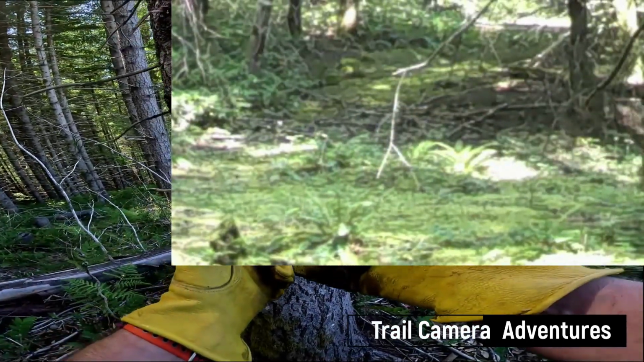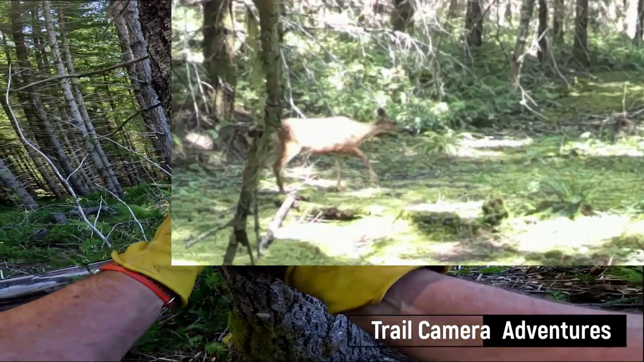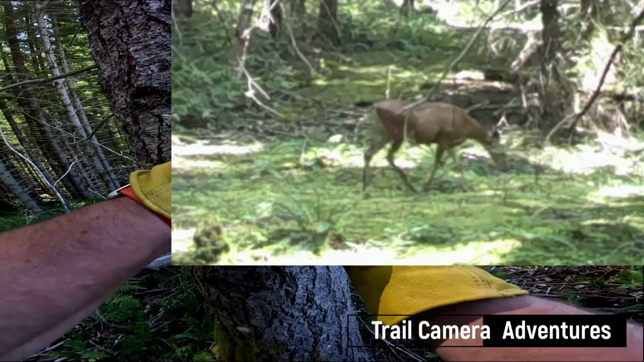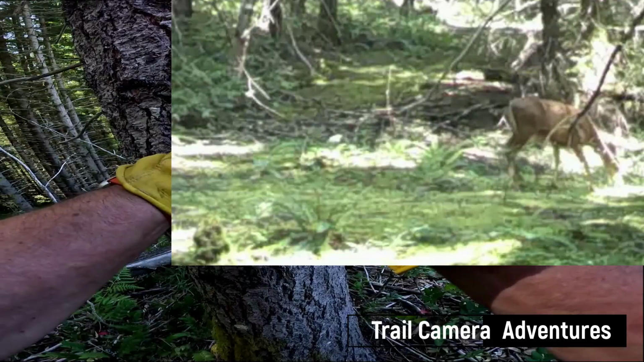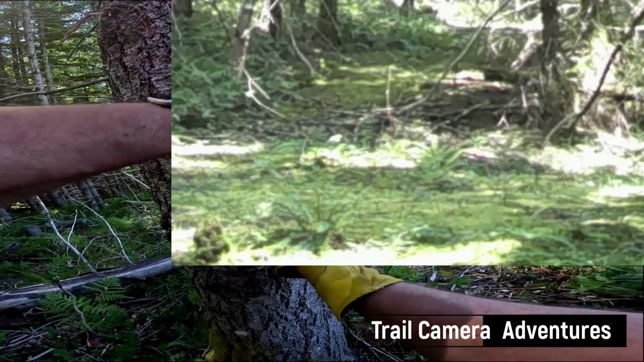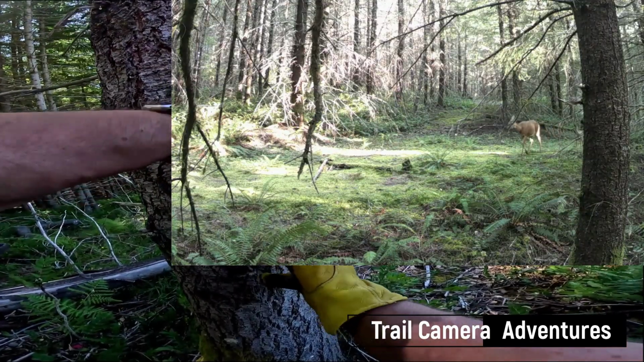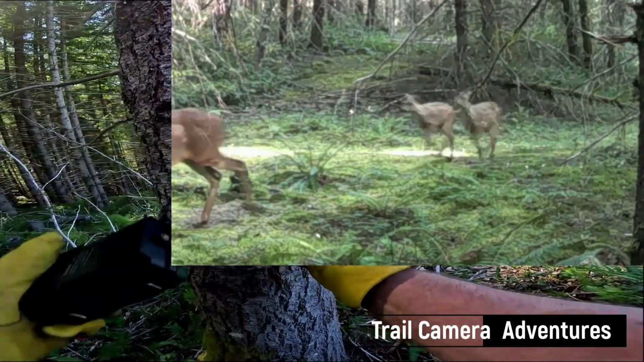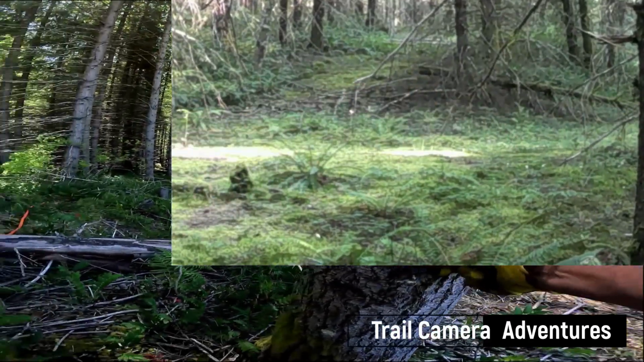Oh, it's working. That's fantastic. Such a joy. So it's been working for months. Now, none of these are on bait stations. If I put a bait station up, the deer and elk come regularly, and then you use up all your camera in a hurry.